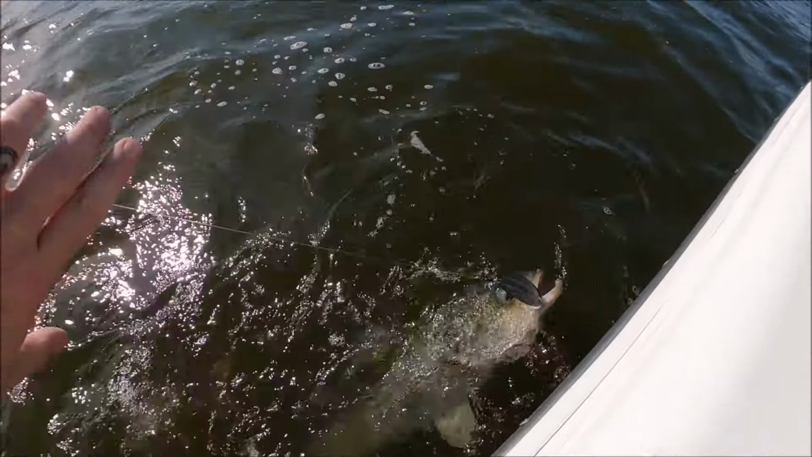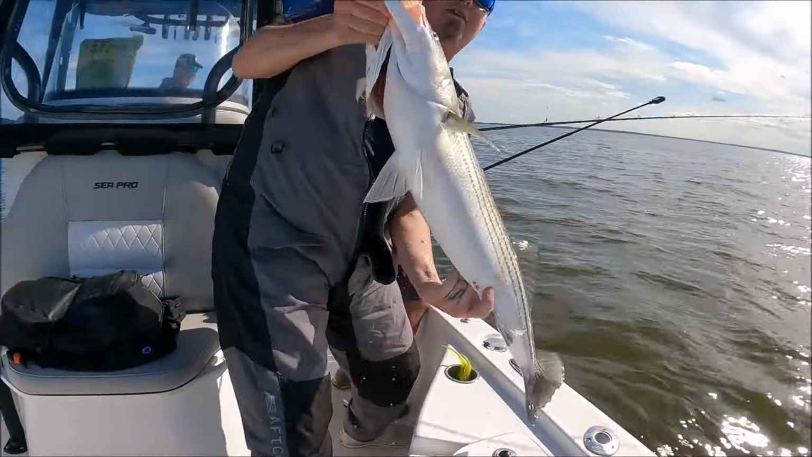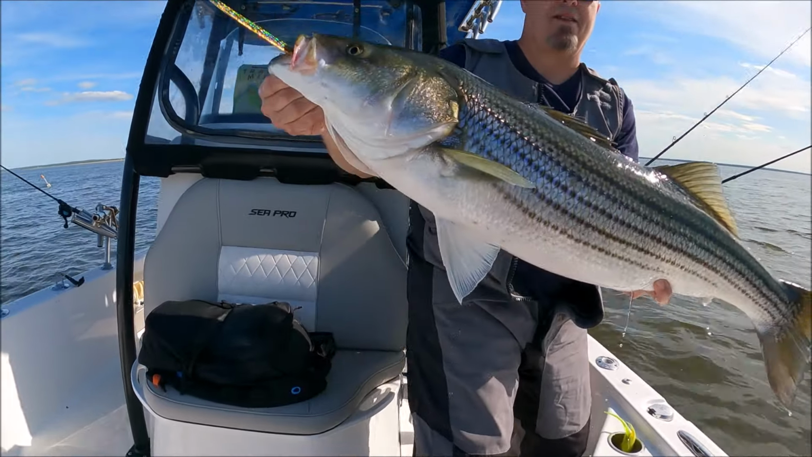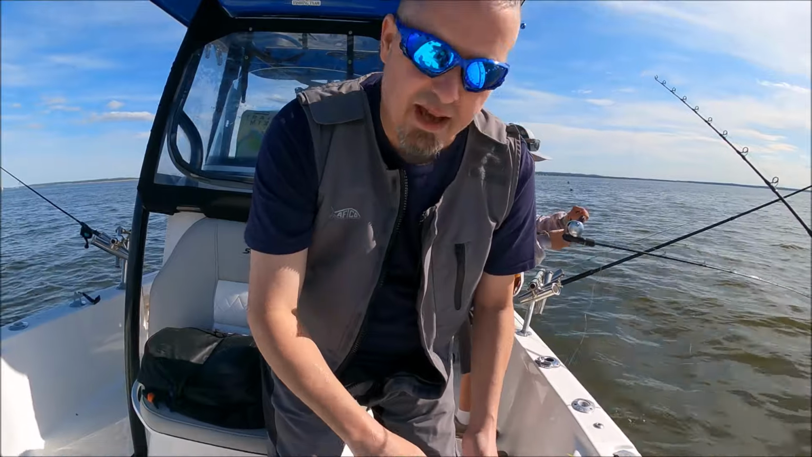Pulling up through my hands. That's it. Keep it tight. He's not going anywhere. Oh! Dude, he's too big, John. Yeah, just a tad. It's a pretty fish. So we spent a lot of time looking, guys. Fish are really spread out. Look down in this fish's mouth.